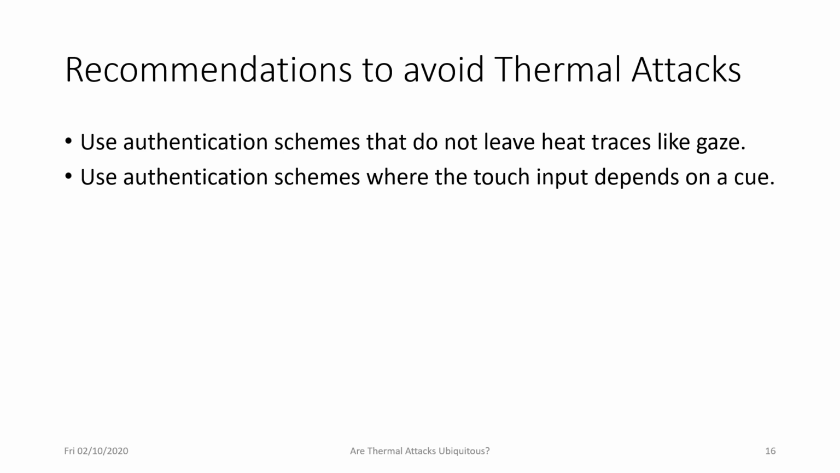Also, we should use authentication schemes where the touch input depends on a cue. In that case, if you have to observe a cue on the screen and accordingly your touch input changes, then the attacker does not only need to know how you responded to the cue, but also needs to know what the cue is. So this makes thermal attacks more difficult. There has also been some research about this, which we cite in our paper. So if you're interested in this direction, also take a look at the related work section and the discussion section of our paper.